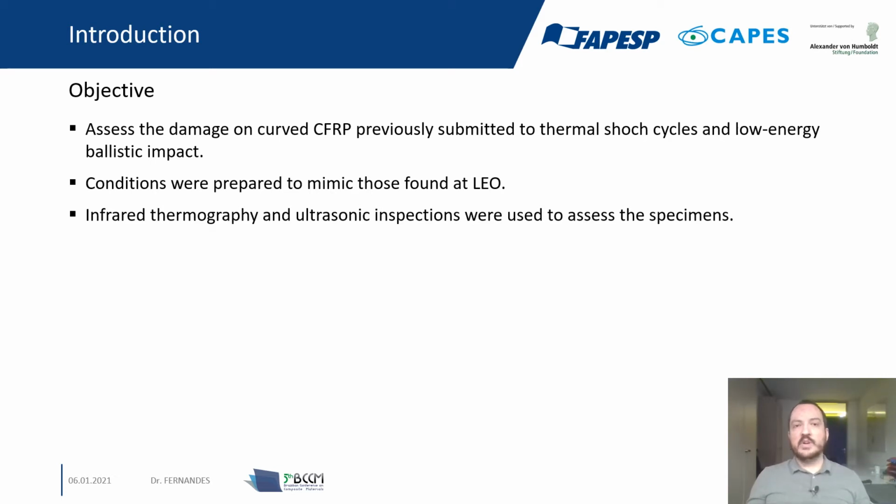In this work, we are going to employ two non-destructive testing techniques, infrared thermography and ultrasonic inspections, because we must ensure that the integrity of the component is at high levels after the inspection. So our inspection must not impair the component. So we're applying infrared thermography and ultrasonic inspections.